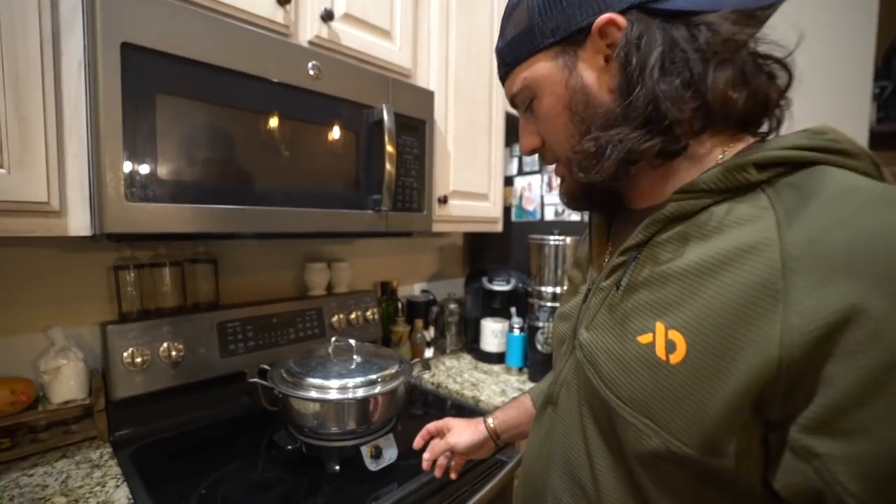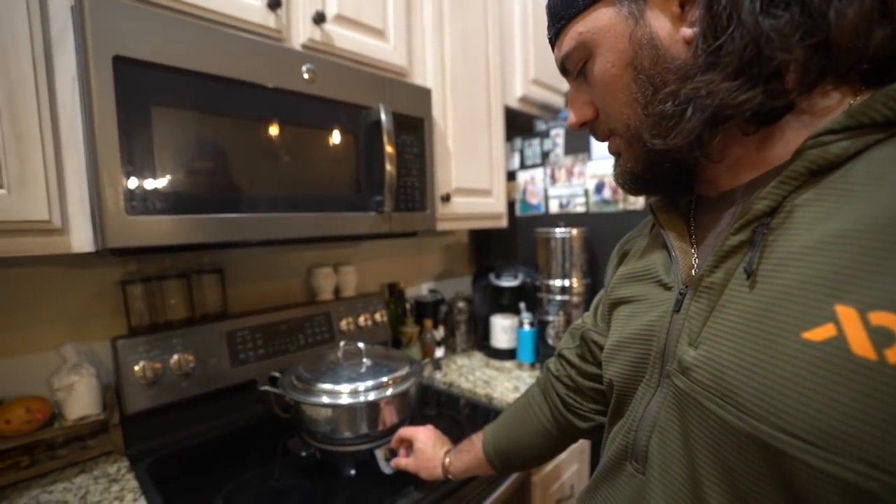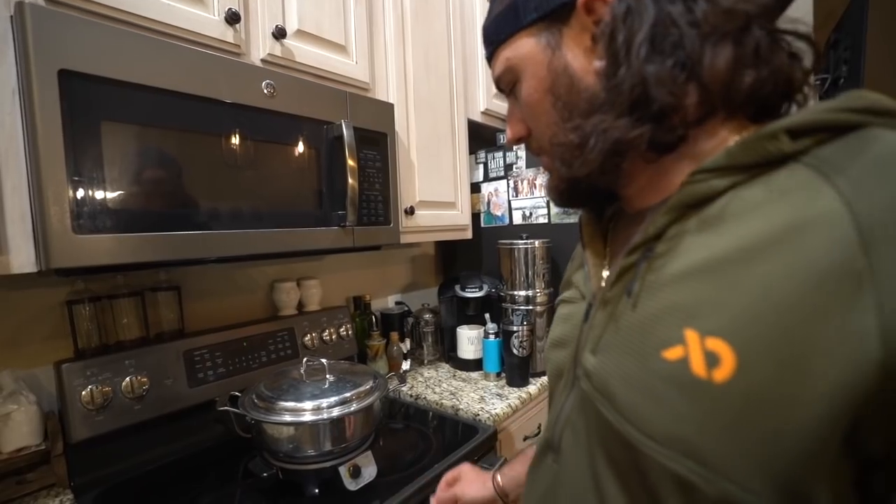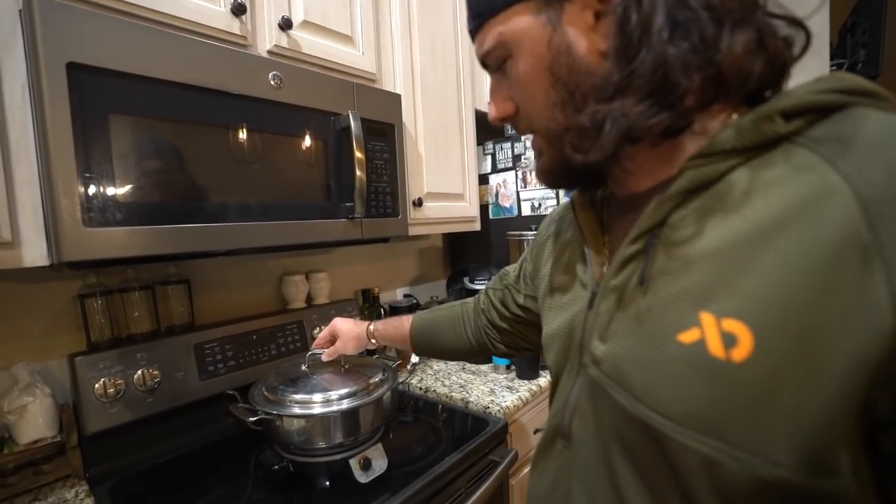So with a regular crock pot, I'd put it on low all night long. I'm gonna put it on like a 1.5, 2, and we're gonna let this sit all night long, and I'll see you in the morning. I'm going to bed. We're gonna be eating good for lunch tomorrow.